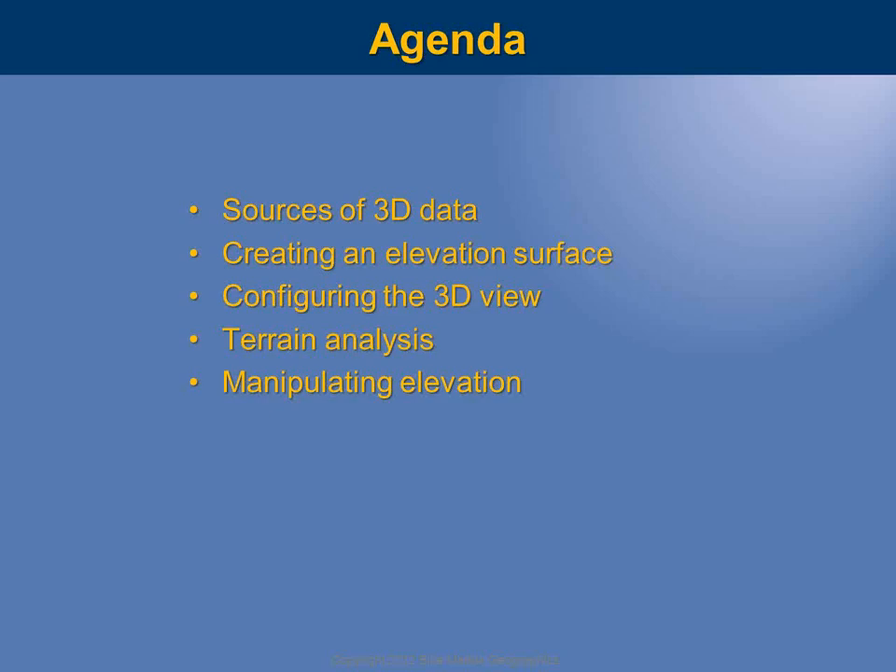Manipulating elevation, essentially modifying the elevation, is another broad theme we're going to be covering. Offsetting elevation perhaps, or modifying the terrain based on perhaps local requirements, maybe building requirements. We'll talk about some of the modifications we can make in terms of creating an artificial terrain surface. So we'll talk about manipulating elevation.